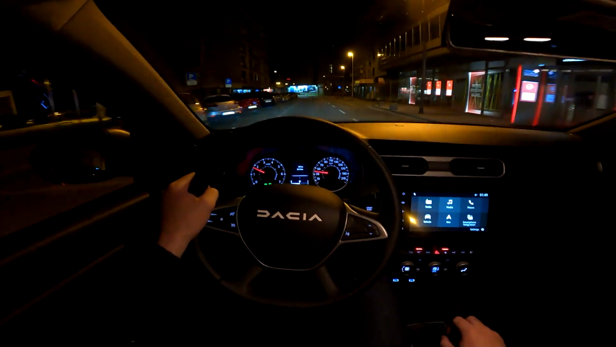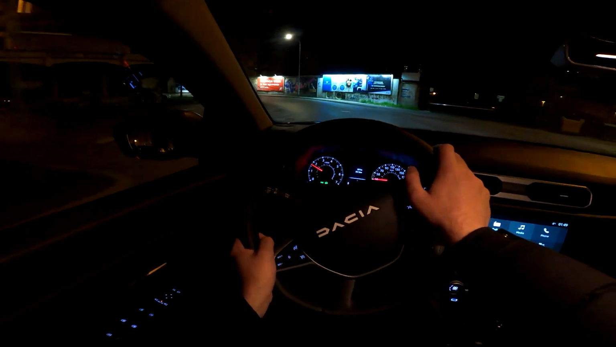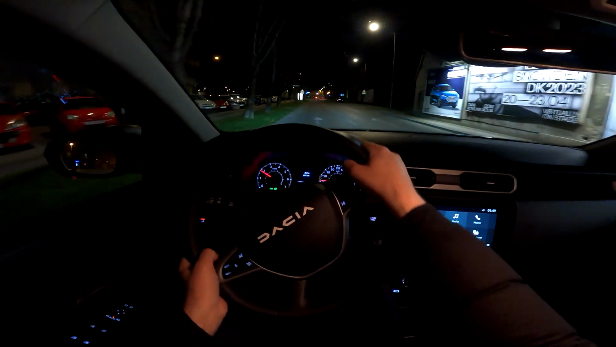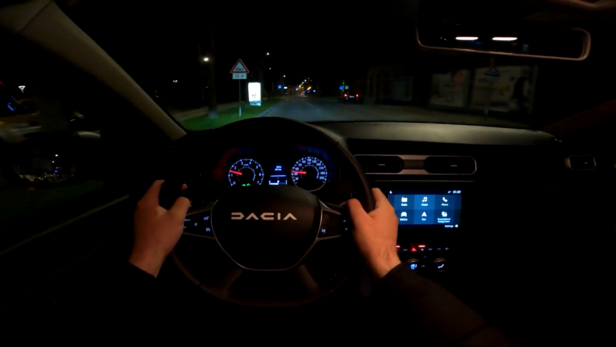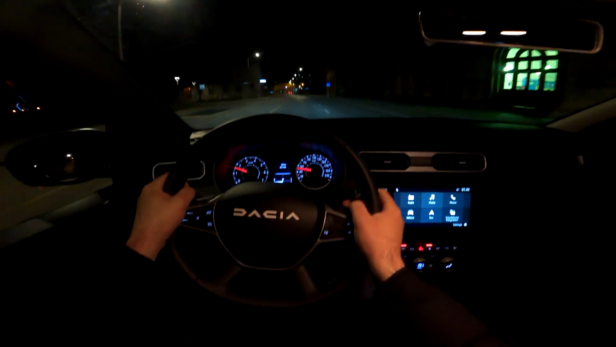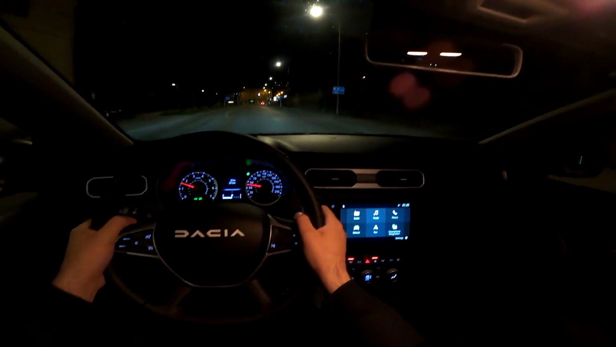This particular model has got 214 millimeters of ground clearance. Add to that the good approach angles and 4x4 that we have here, and you really have a good off-roader as well. So tell me in the comments, would you go for the all-wheel drive version, or would you go for the front-wheel drive layout, which would be like the standard spec?